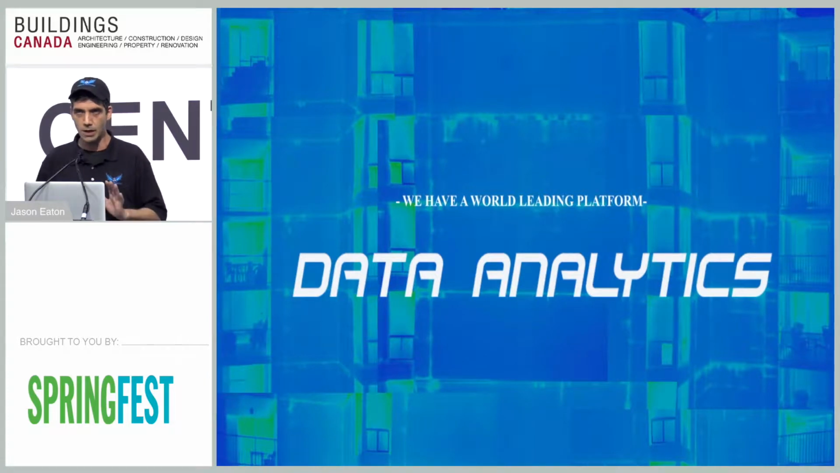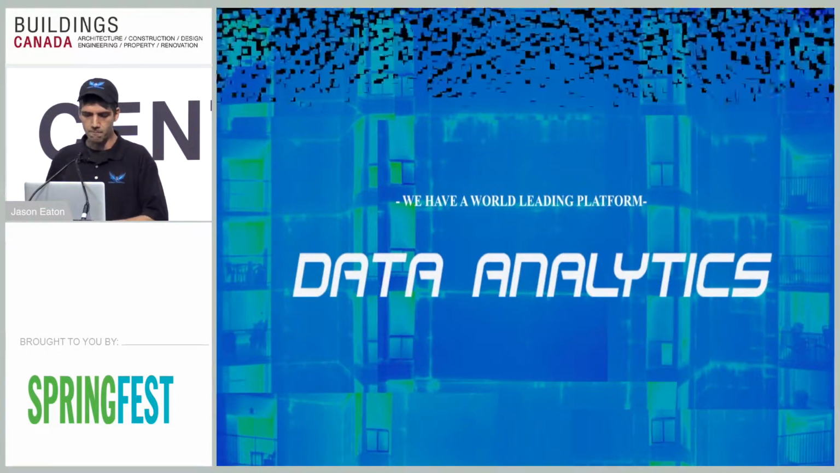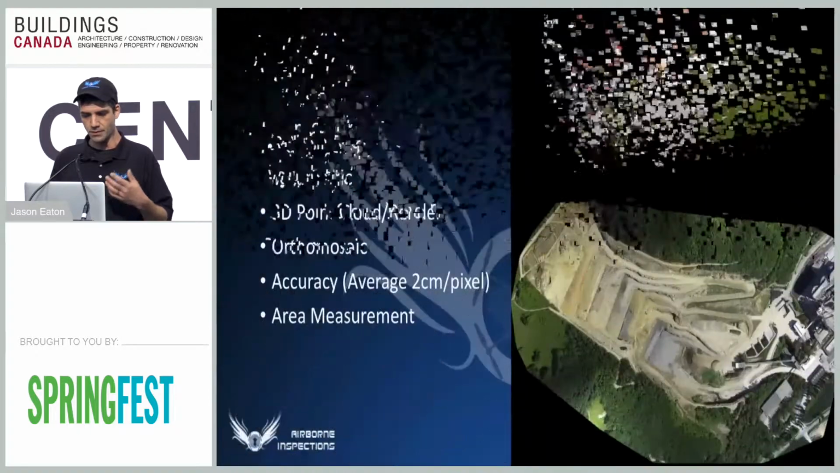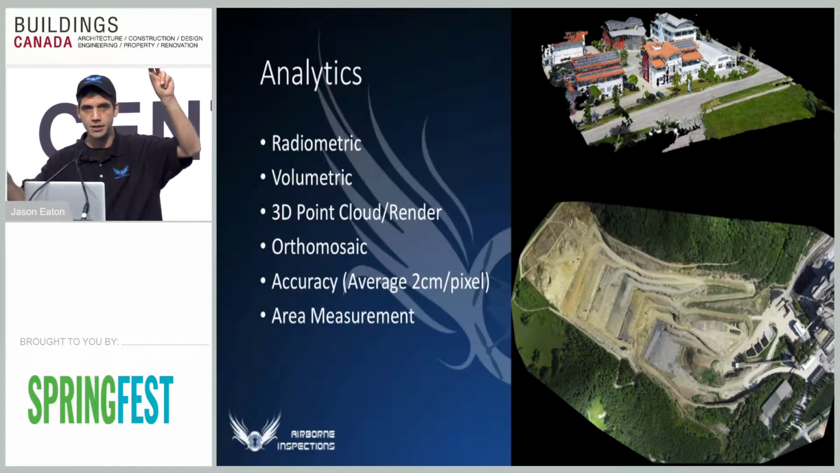I want to talk to you a little bit about analytics. Okay, we've talked about how to capture the data. What do we do with the data? Well, we can do radiometric analytics, which means we can do spot temperatures on spots even inches away from each other. Say you've got a 30-degree spot here and a 7-degree spot there, but your engineer needs to know that temperature variance. We can give you that.